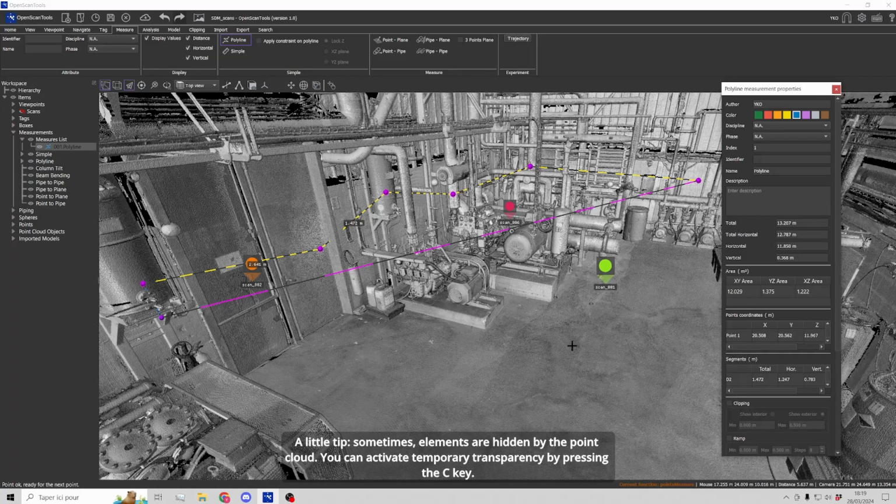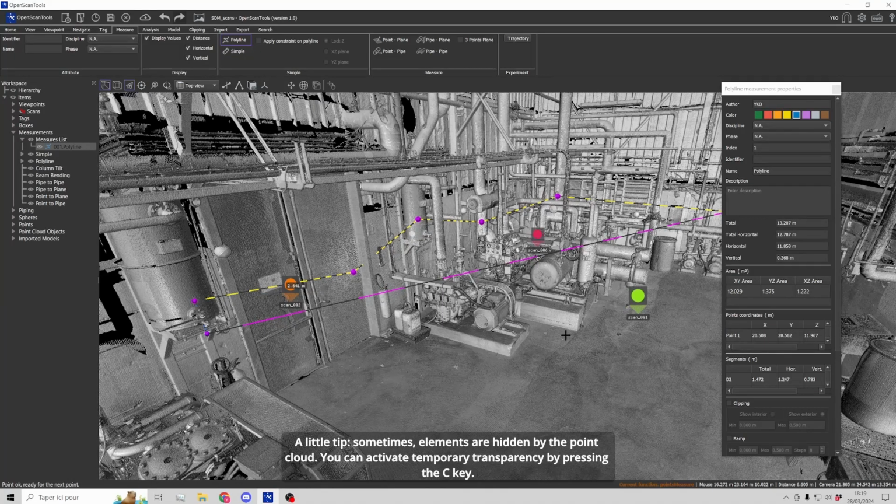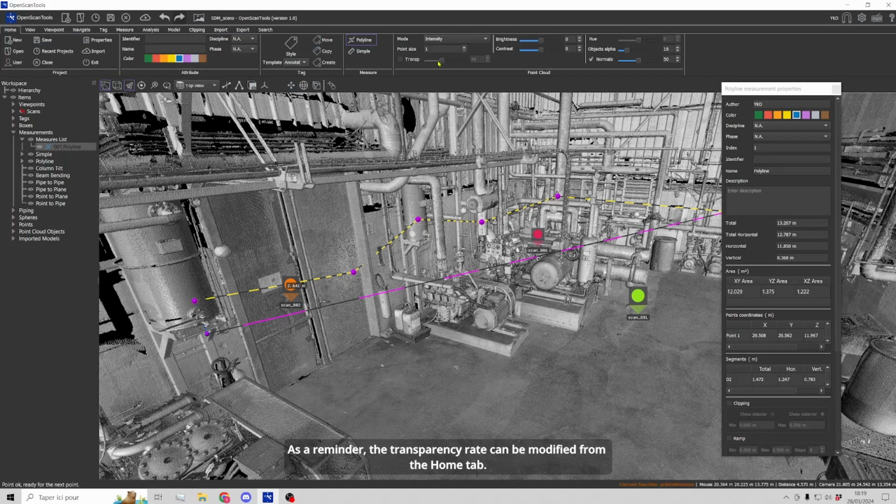A little tip: sometimes elements are hidden by the point cloud. You can activate temporary transparency by pressing the C key. It allows you to make a quick check. As a reminder, the transparency rate can be modified from the Home tab.